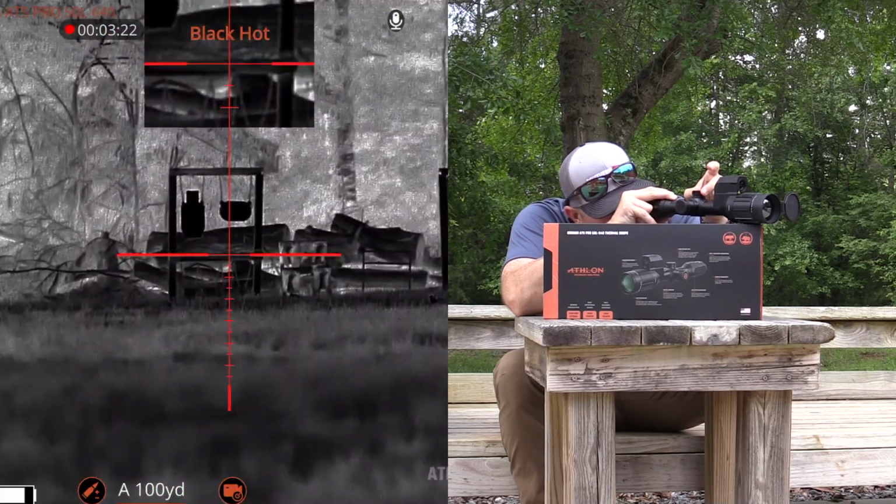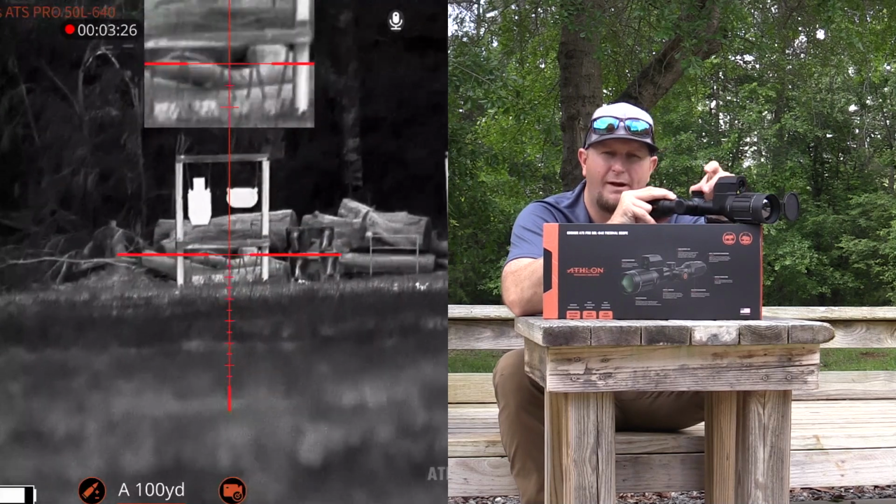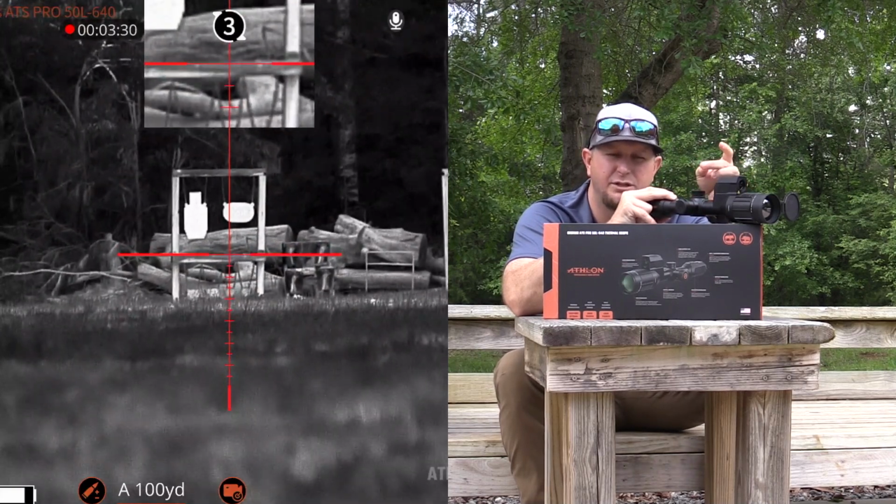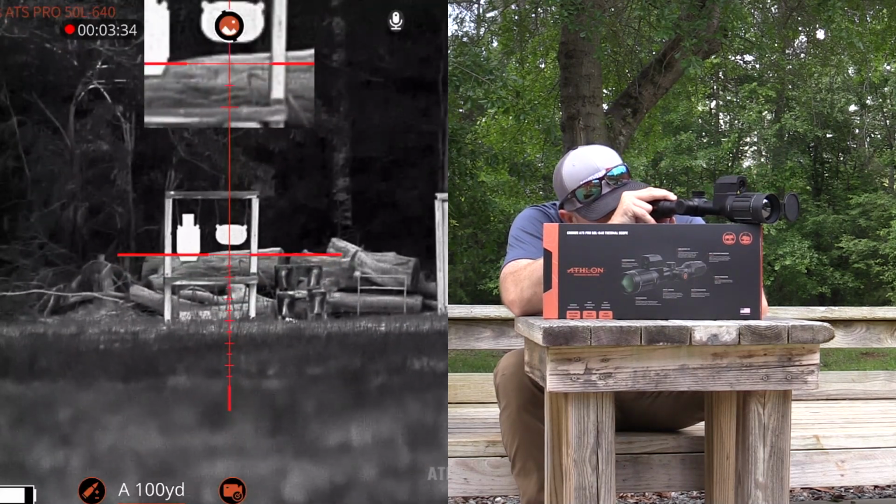This is where you can make those very simple adjustments on this scope, and you don't have to go into a menu setting to do that. All it is, is adjusting that elevation knob left or right. That's going to cycle you through your different color palettes.